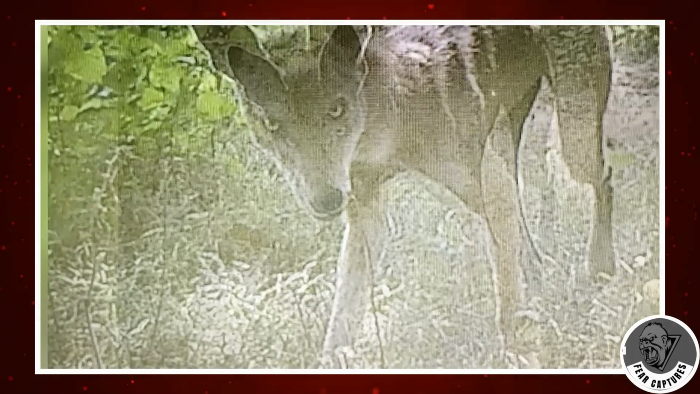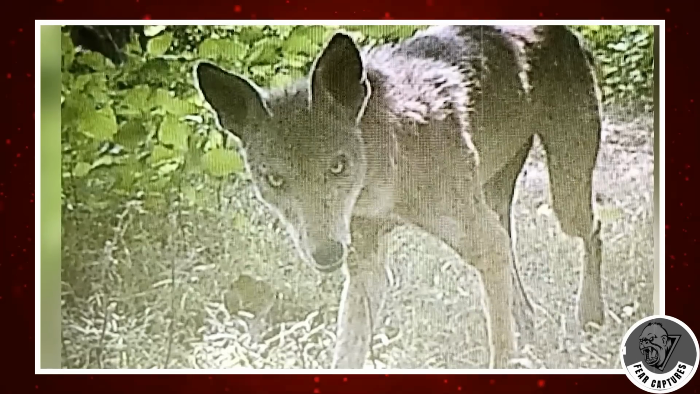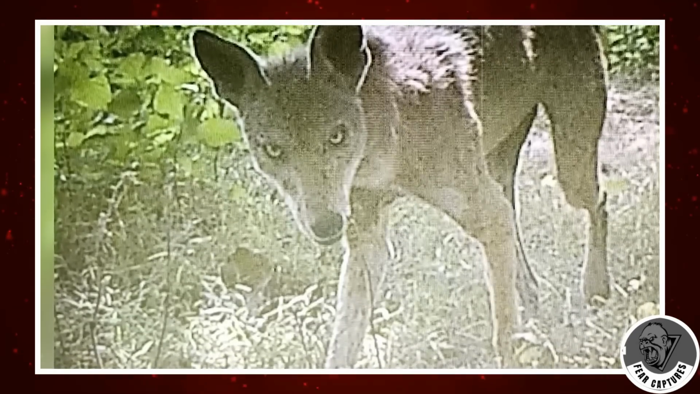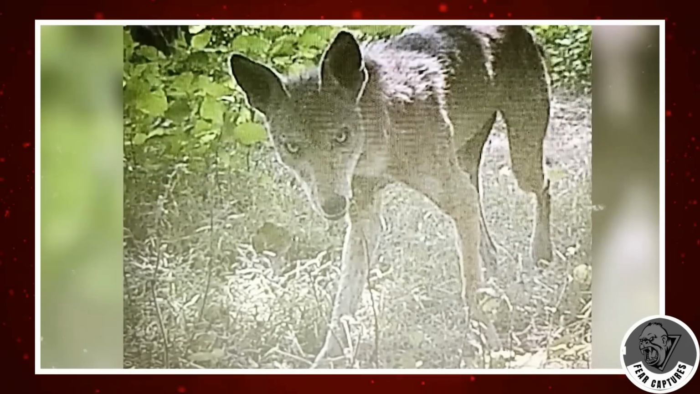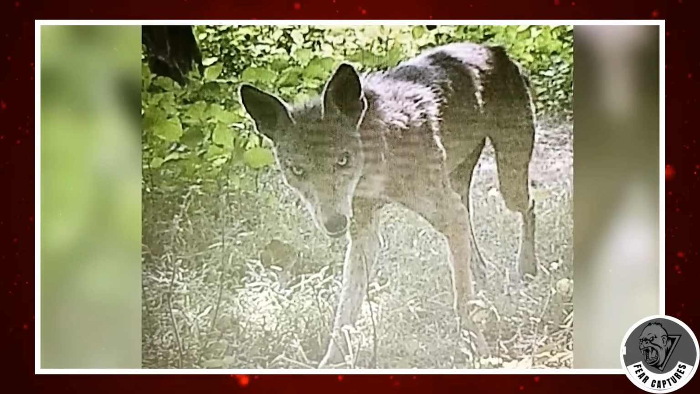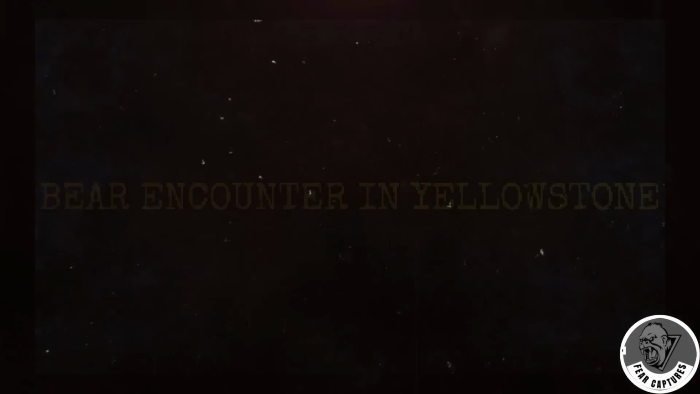It almost looks like something supernatural has taken over its body, as if it's possessed or someone or something has transformed into this creature. Many folks who've seen it think it might be a skinwalker. What's even stranger is that a mother deer used to hang around the trail camera until this mysterious creature started showing up. What do you think is going on here?